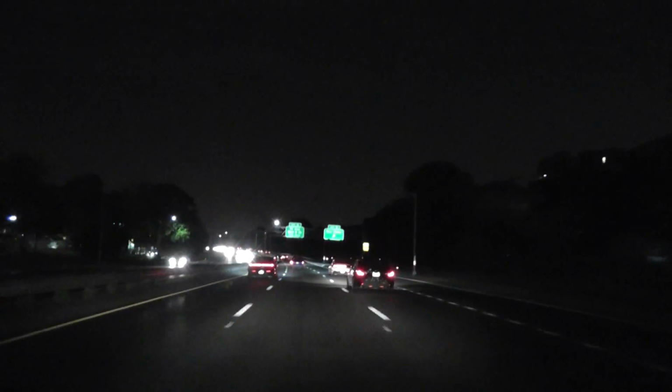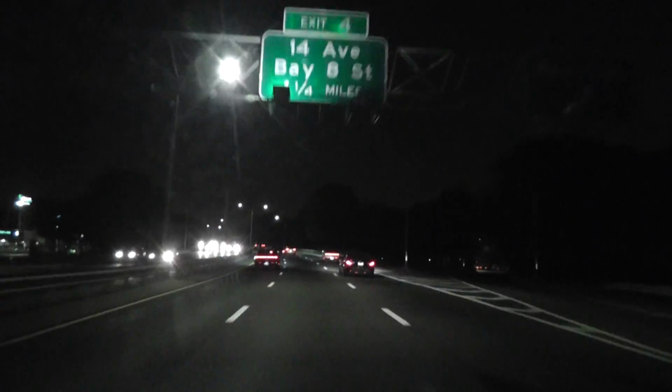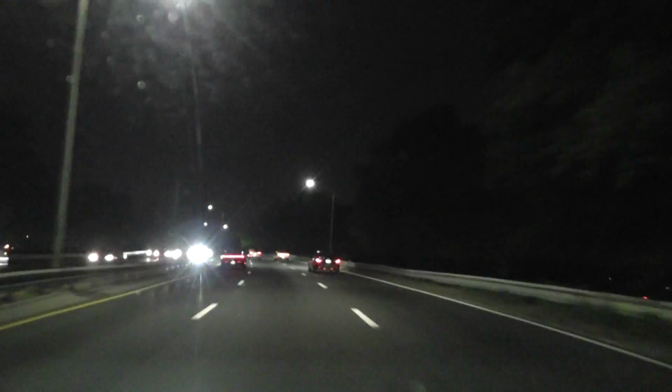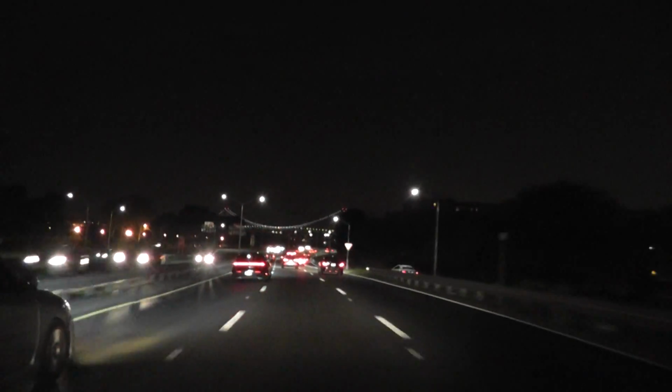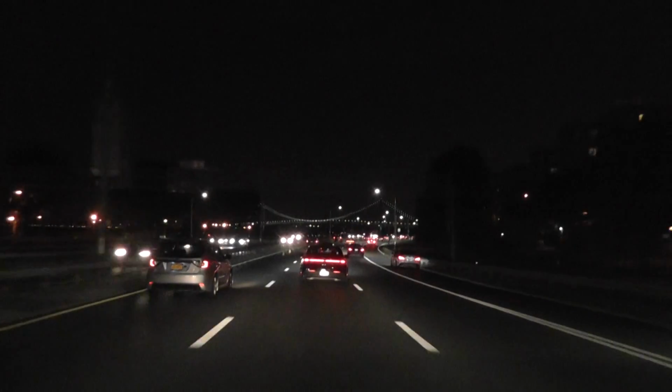And I usually like to take the upper level going towards Staten Island, and I take the lower level when I go towards Brooklyn. The reason is that when you go from Staten Island to Brooklyn, there's a lot of traffic on the upper level.